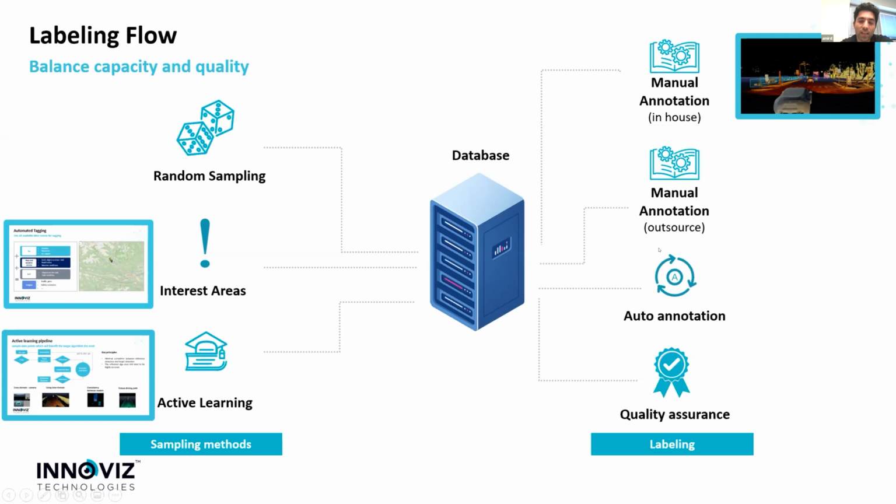The next approach is not using any manual annotation at all and just annotate everything automatically. So this approach can really increase the capacity of the annotation and can really generate huge amount of annotated data, but obviously the quality is not always enough. And we do this in similar ways as I shared before in the active learning or active sampling process.